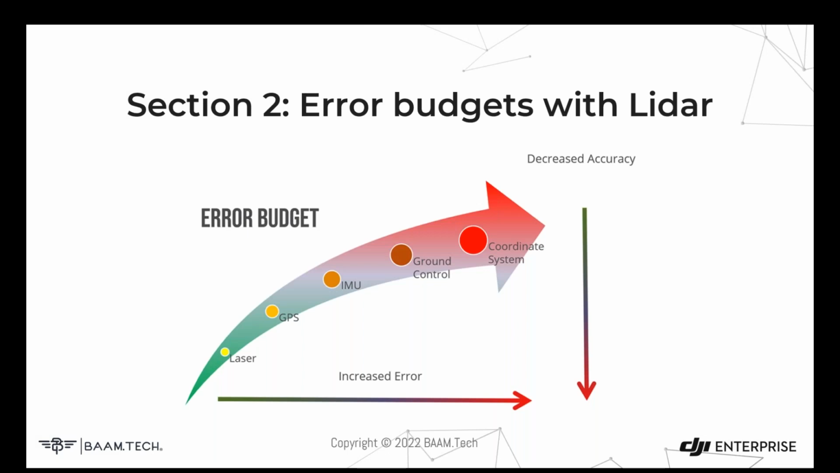So now we know the basic components of a LiDAR system. It's important to understand the sources of error associated with those individual components. As we stack these different things together, all these components are going to compound in our total error budget. So there is some inherent inaccuracy or lack of precision in the laser system itself, and we need to account for that. Same goes for the GPS or GNSS system, the IMU, even our ground control, the system we use to validate,